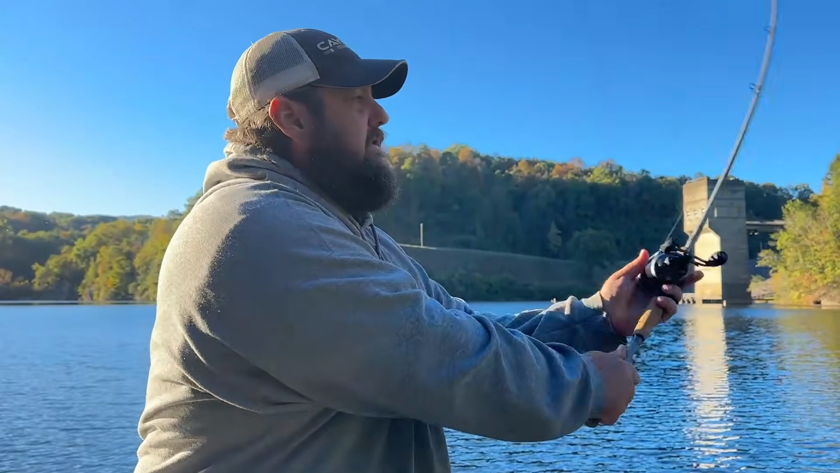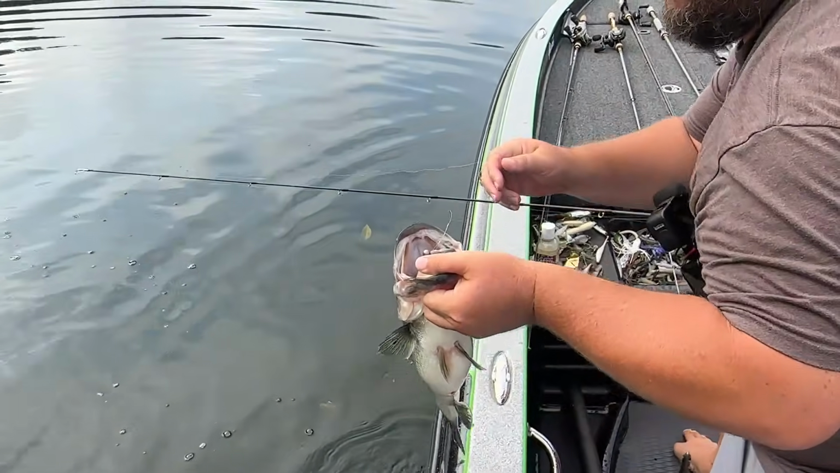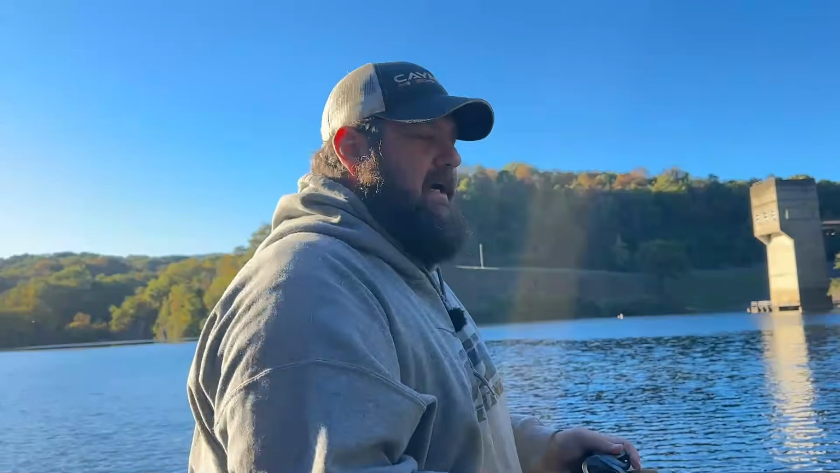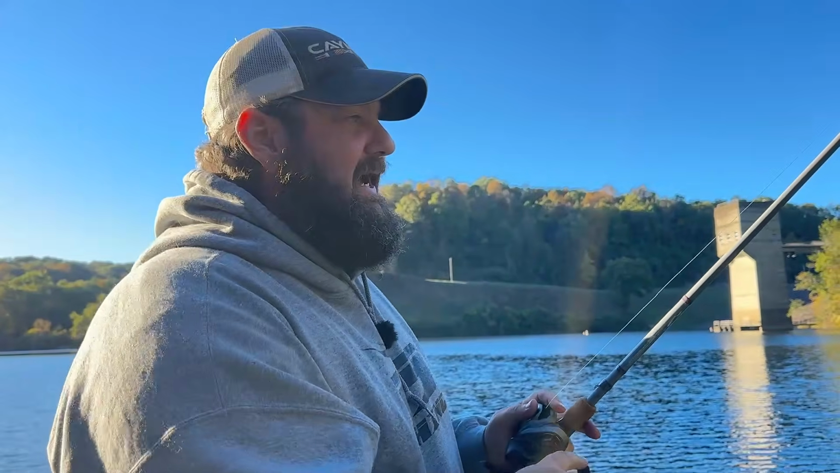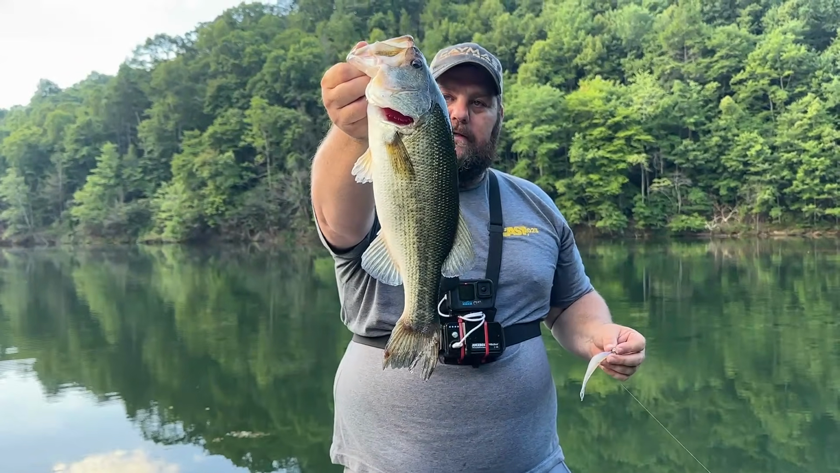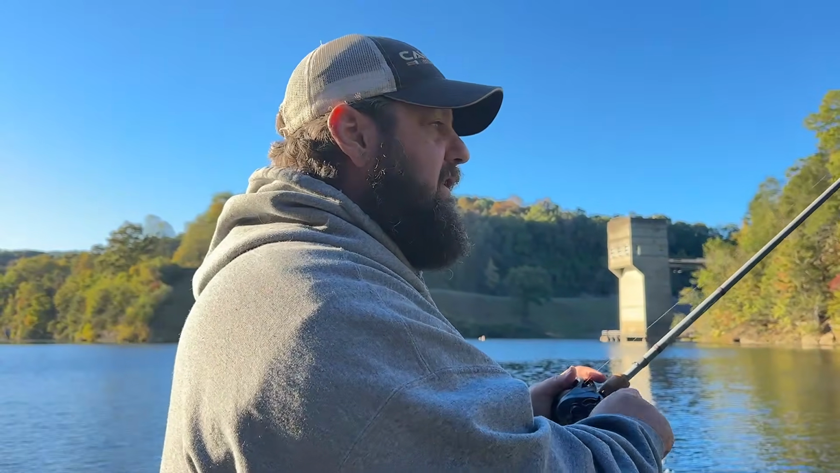Now, let me tell you what I've learned from my little cheater box. Okay, so I want to talk to you about really when the fall migration starts. Now, this is all related to my lakes, right? And a lot of this is going to be related to largemouth. Smallmouth's going to be a little farther behind a lot of times. So for me, this is all about largemouth, Highlands Reservoir, Clearwater lakes.